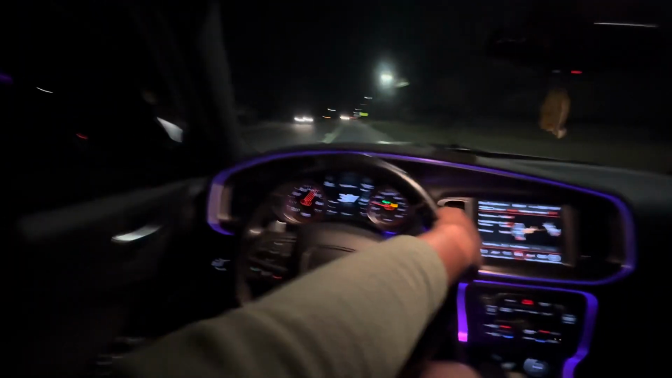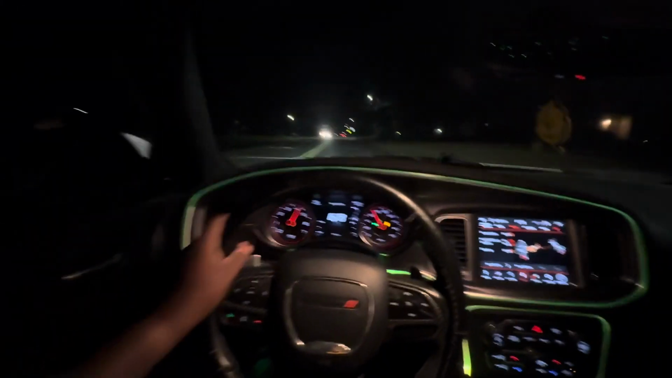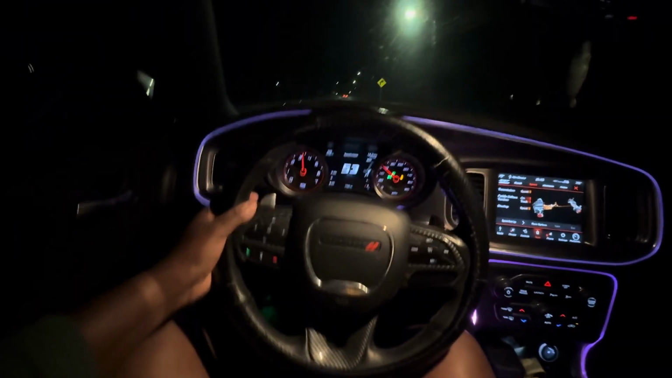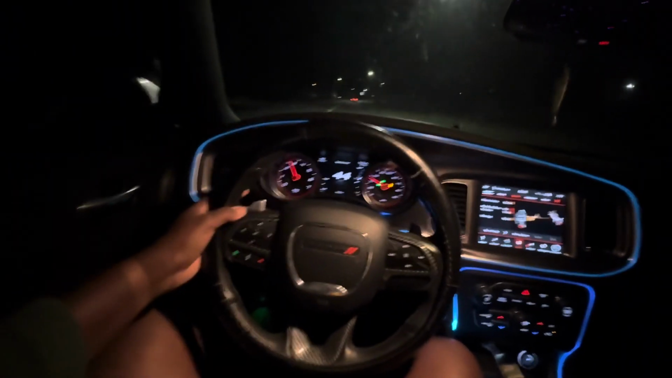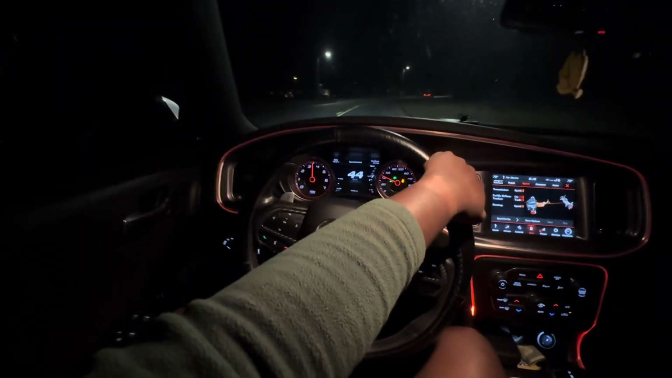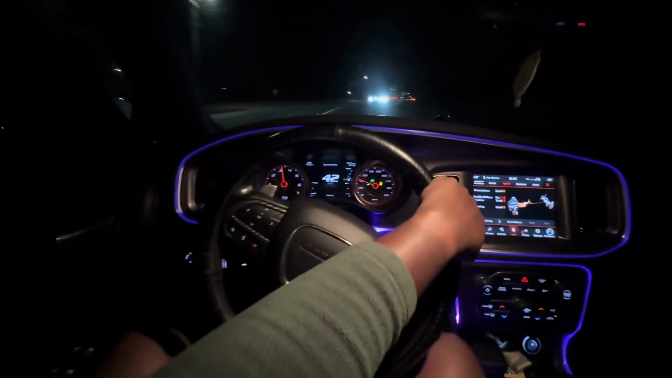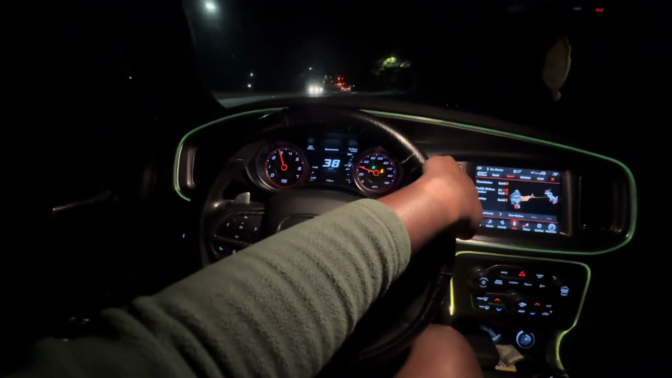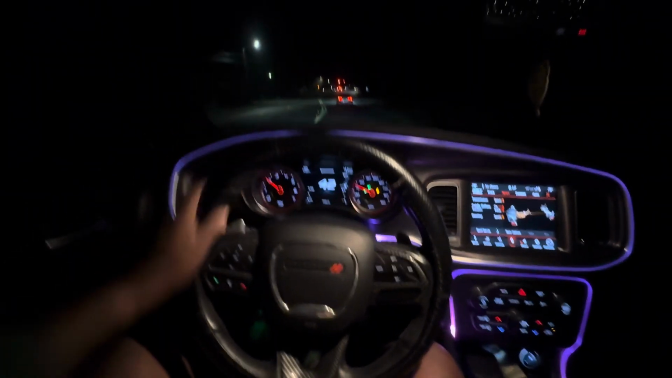Woo-hoo. Damn. I don't need to be putting that to the floor, bro. I don't have to. But by the time I do, you don't got to, you know what I'm saying? That downshift from 4th or 3rd, that hit that supercharger. Now here, listen. Well, yeah, you know what I'm saying?